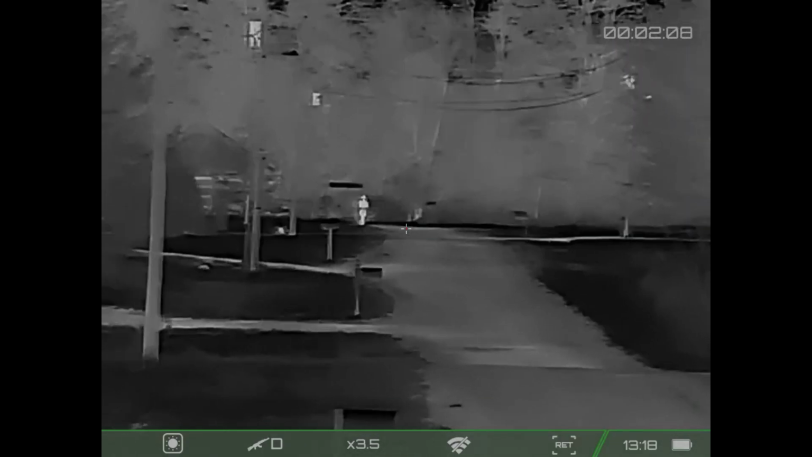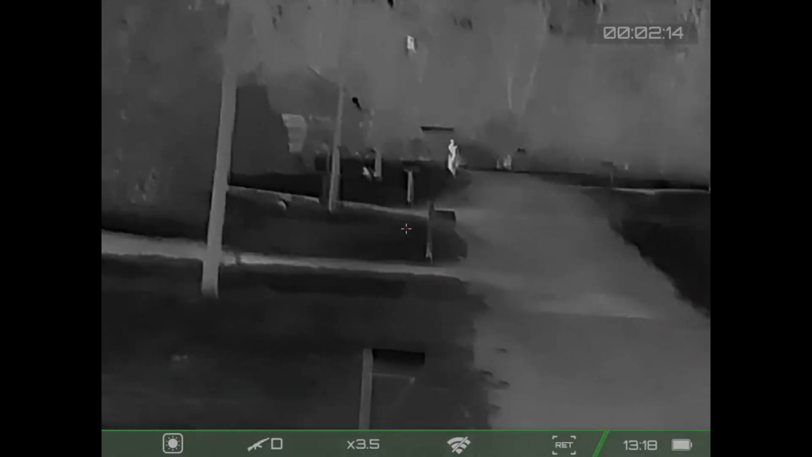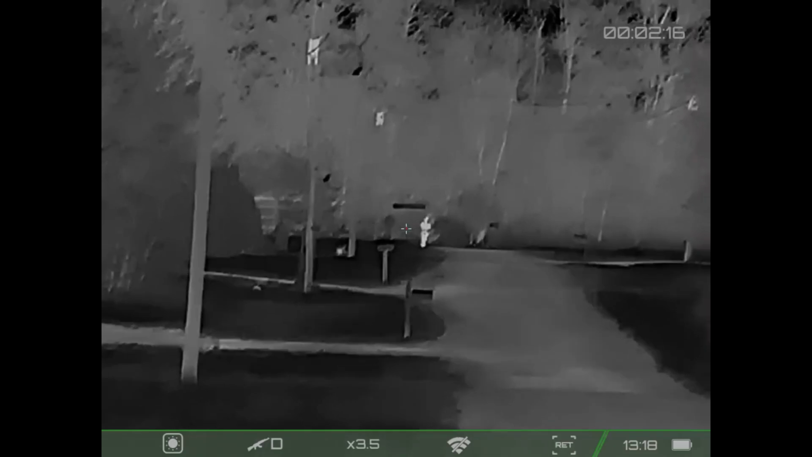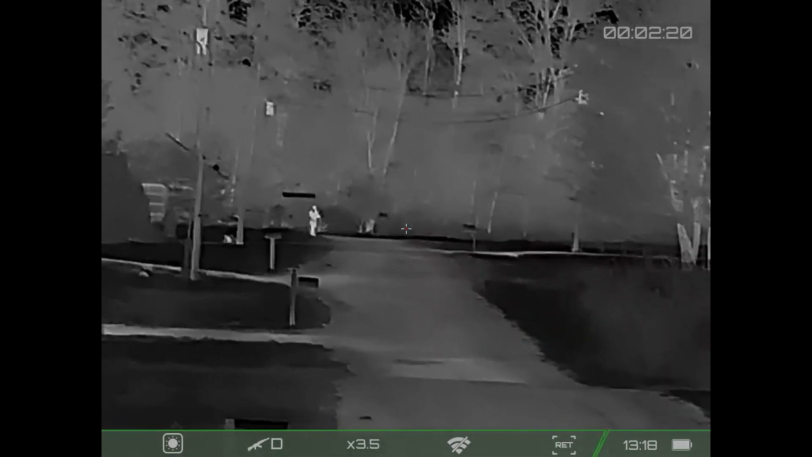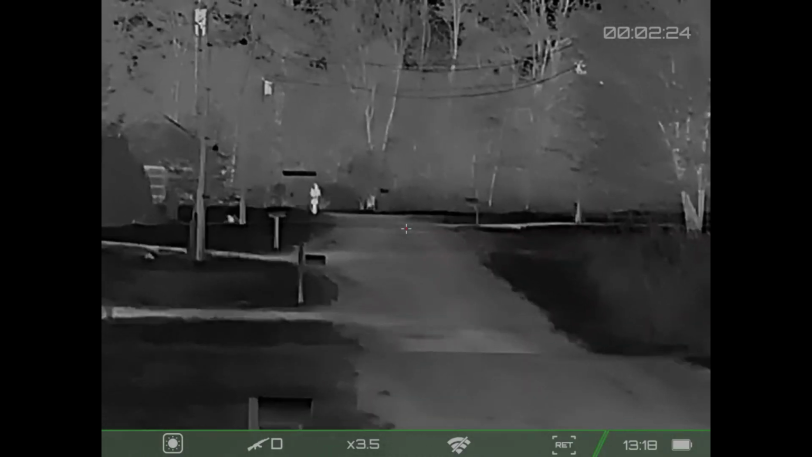So definitely a capable unit. Unfortunately, this is about the furthest distance I have as far as just a straight shot goes that's unobstructed. But nonetheless, I mean, you can definitely make out heat signatures, no problem at all. But let's take this back. We'll get it back on the bench and get some final thoughts.